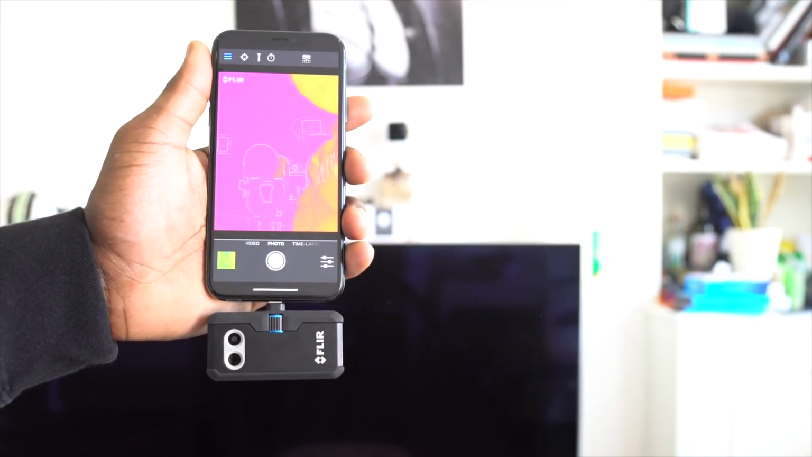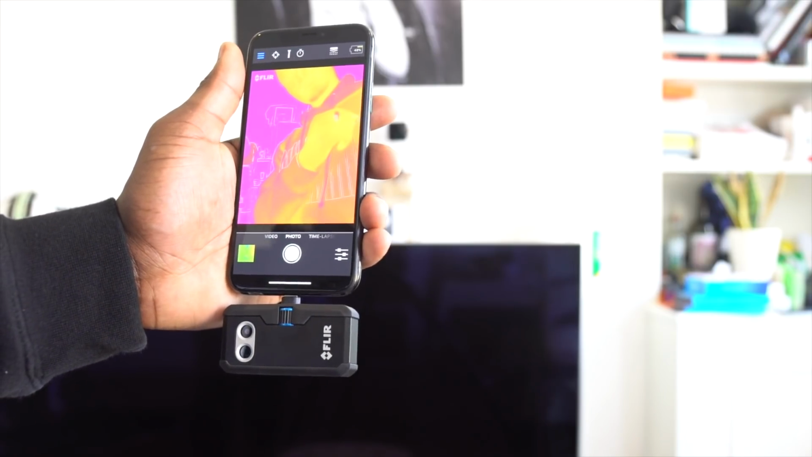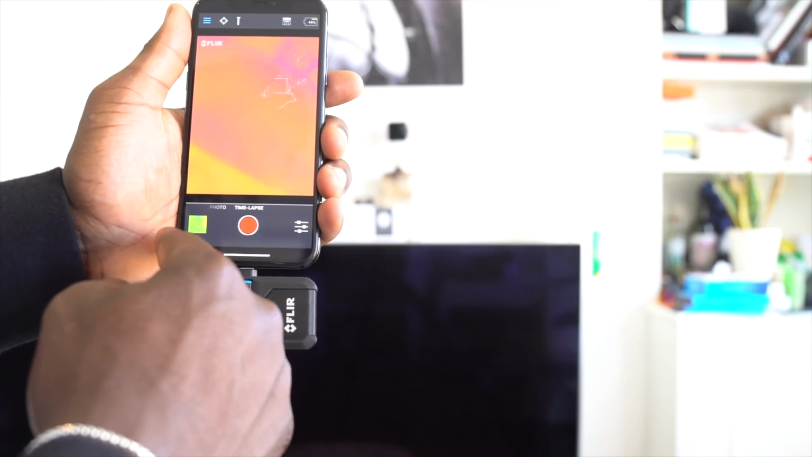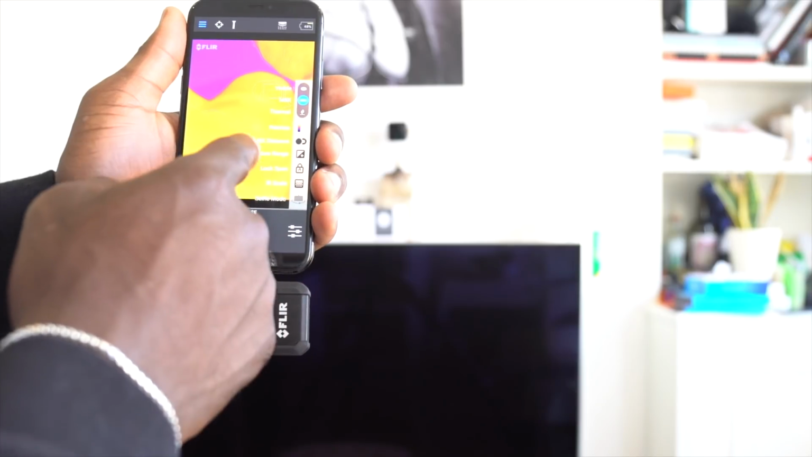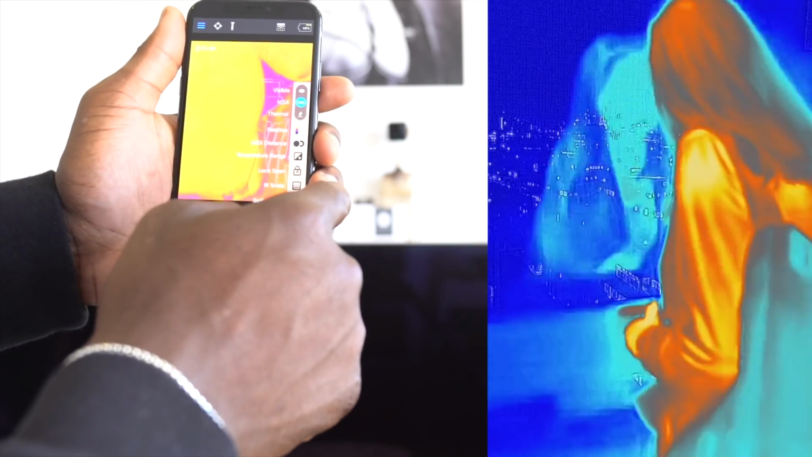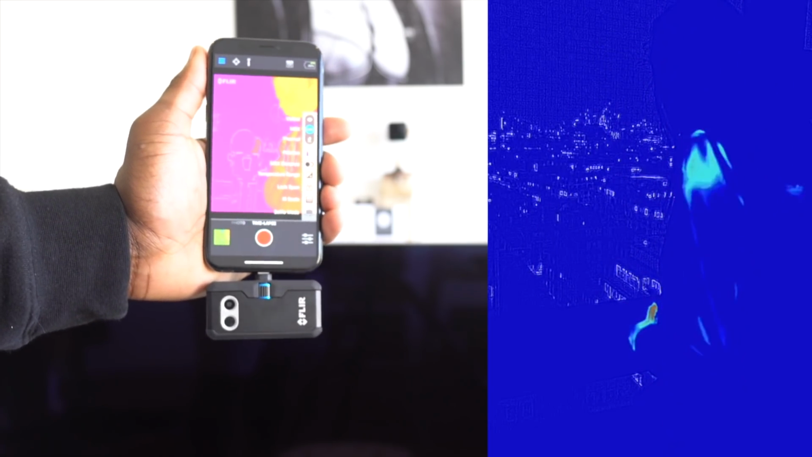MSX distance is there as well, so you can shift the detailing forwards and backwards. It kind of looks like it moves left or right when you're doing it, but it's actually shifting it just a little bit from where it is. But play around with that again to see what you like. You've got IR scale, so infrared scale, so you can use that to adjust the temperature on your image. You can also switch between low and high temperature environments, so depending on where you are, you can select which one is most suitable for what you're shooting.